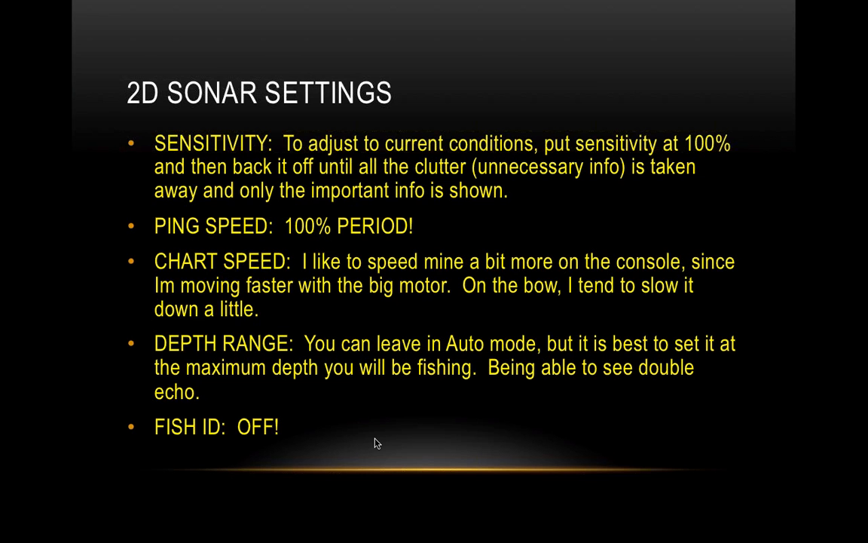And then depth range is also really important because if I'm fishing 10 feet of water or 20 feet of water and I want to get the maximum detail out of the screen, then just set the screen at the maximum depth that you're fishing, because then it's not going to, on a whim, automatically switch over to 20 feet if you're only fishing 10 feet. Then you're looking at 10 feet of unusable bottom images, and 10 feet of the water column that you're interested in. So I like to set it at the depth that I'm fishing. That way I've got all that usable information and I'm utilizing all of it.